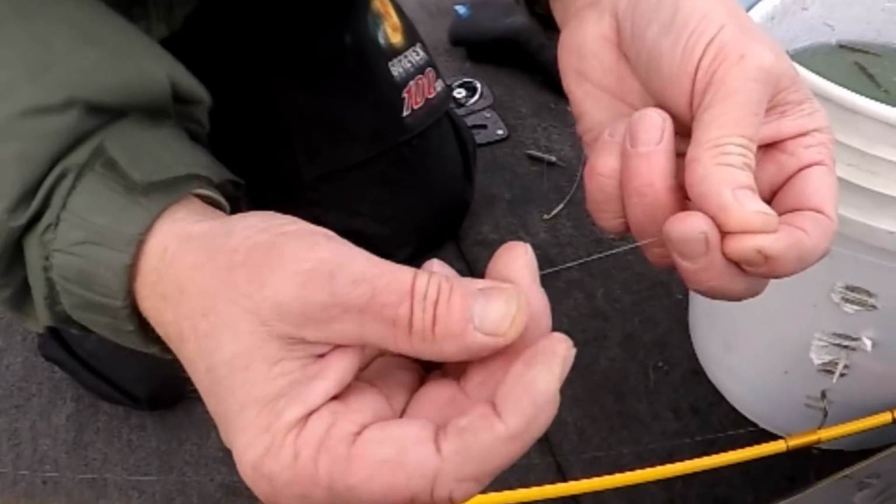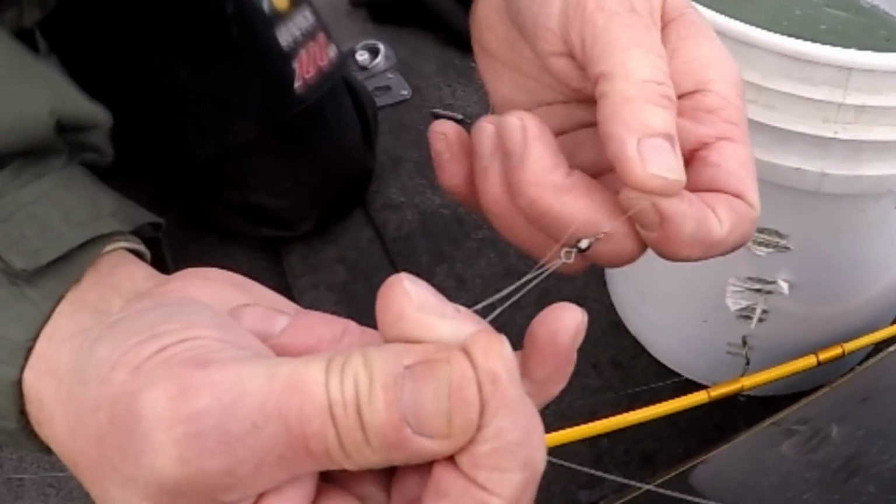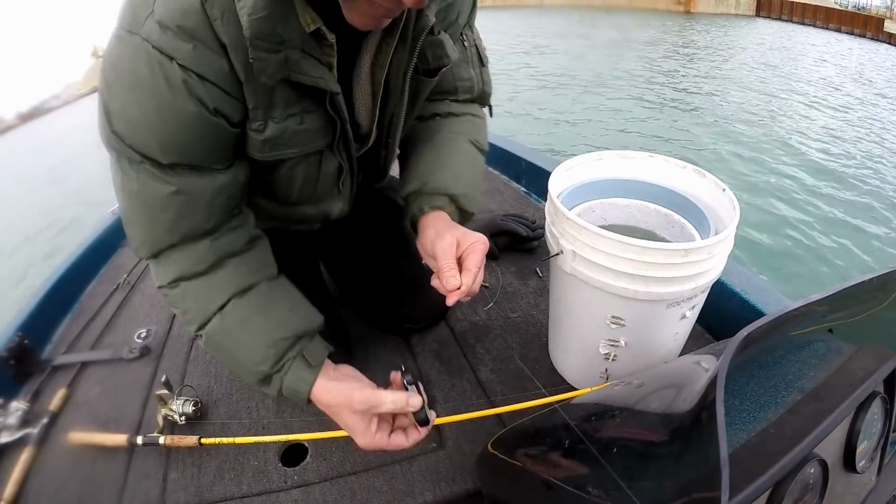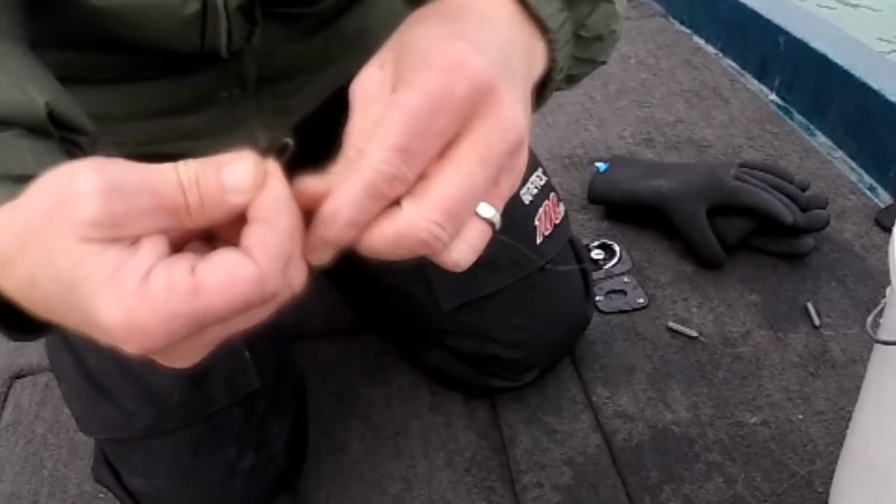I put a small section of line on the swivel first, because to tie the Palomar knot you have to bring it back through itself, so it's a lot easier to do it with nothing on it. Trim your ends off. Then you've got a leader line. Go ahead and tie a snelled hook. How long is your leader line normally?